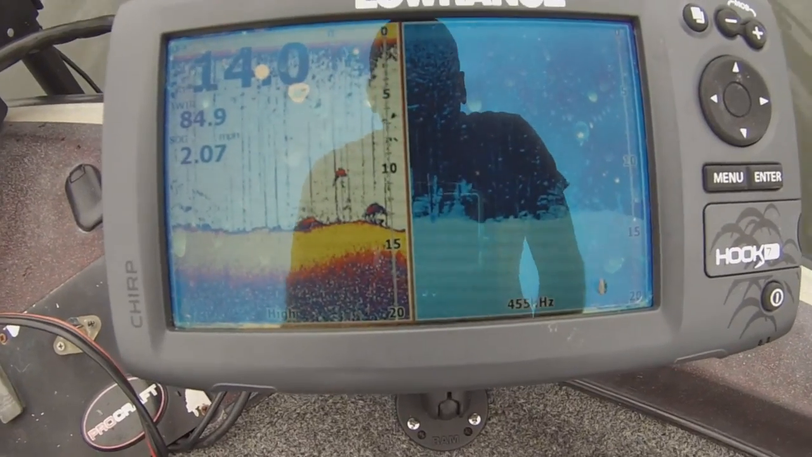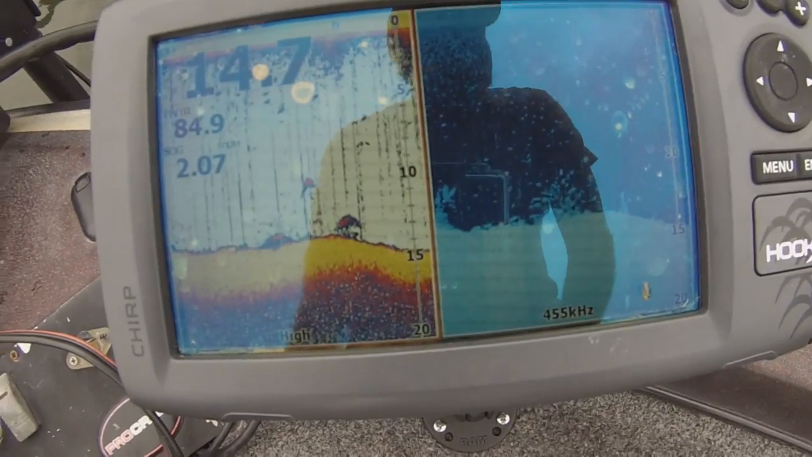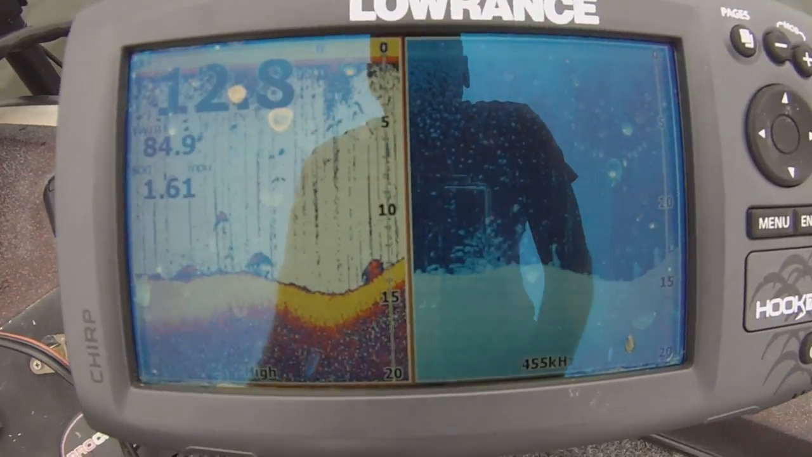Why it's kind of distorted too is because I've got the console graph going at the same time. I'm going to get back over there, see if I can really pinpoint it.